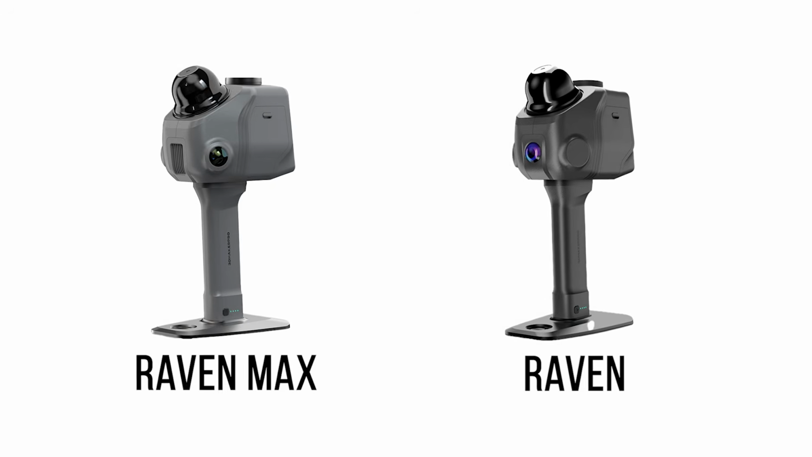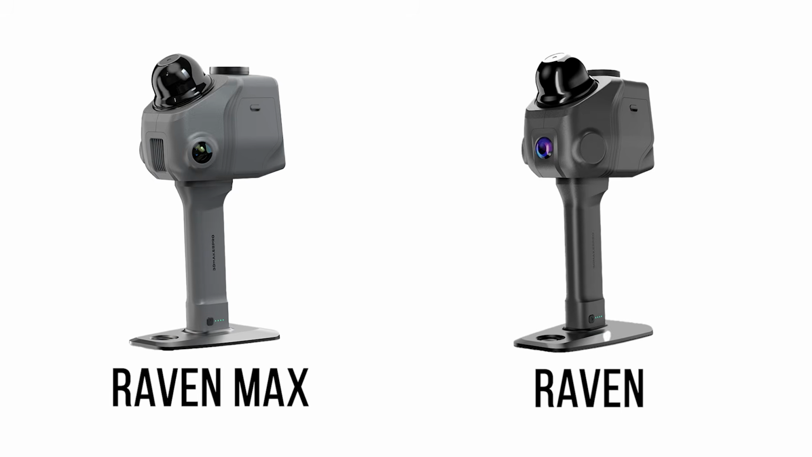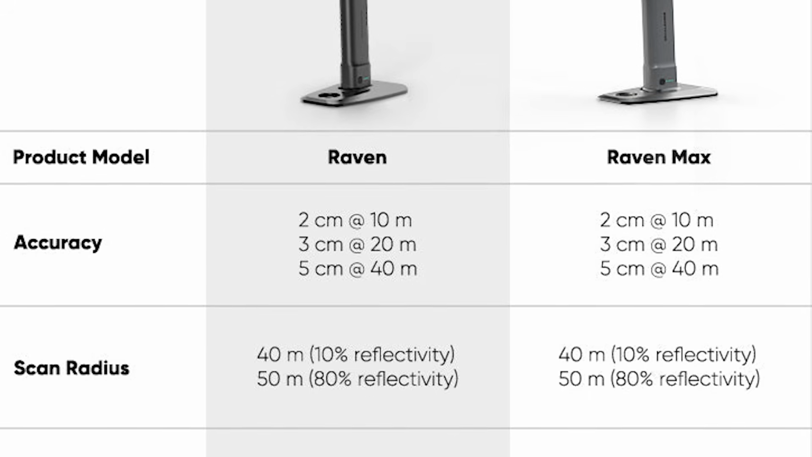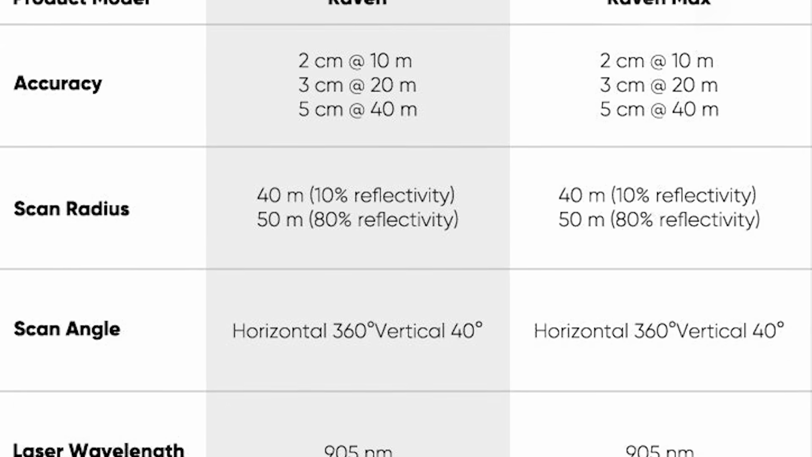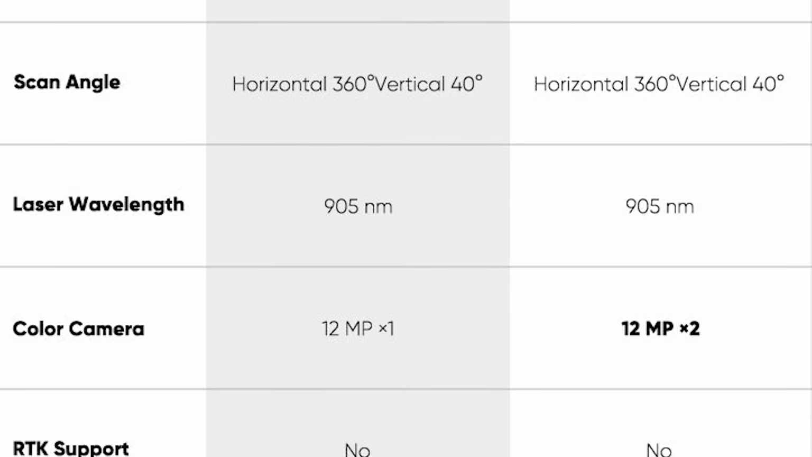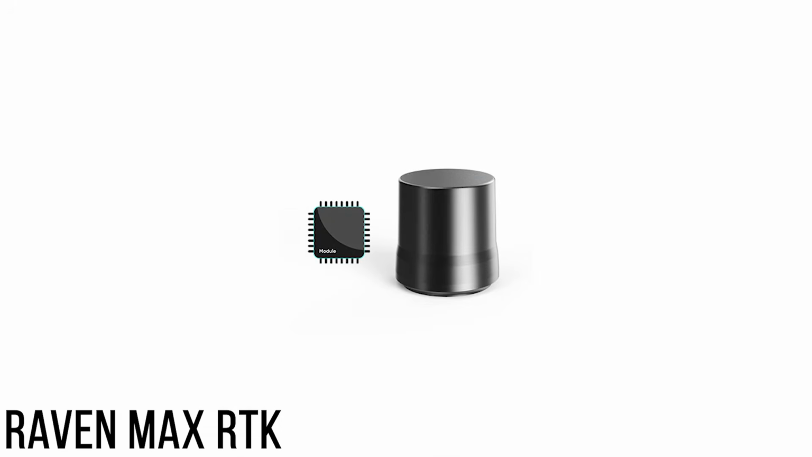And while we are on the topic, similar to previous scanners, the Raven comes in two versions, Raven and Raven Max, with a few distinctions. Not so much in the tech itself, as both are basically the same, but the Max offers dual 12MP cameras instead of one on the base Raven. Also, the package will include an RTK kit, carrying case, adapters, etc.